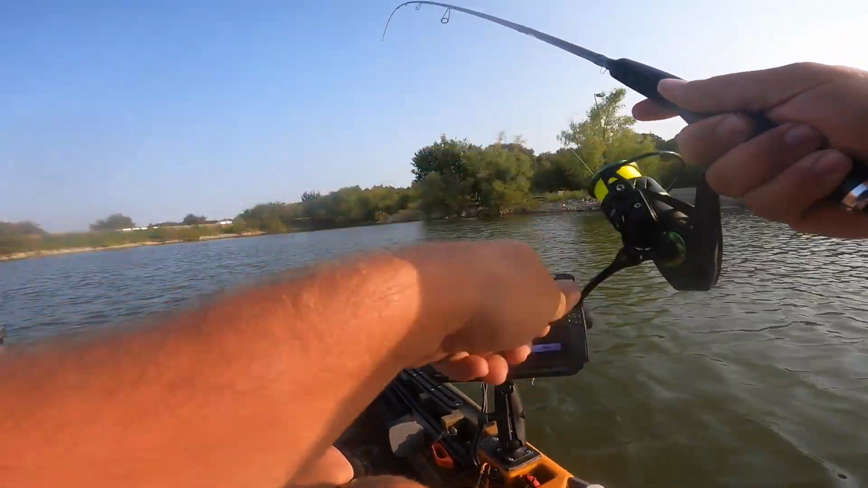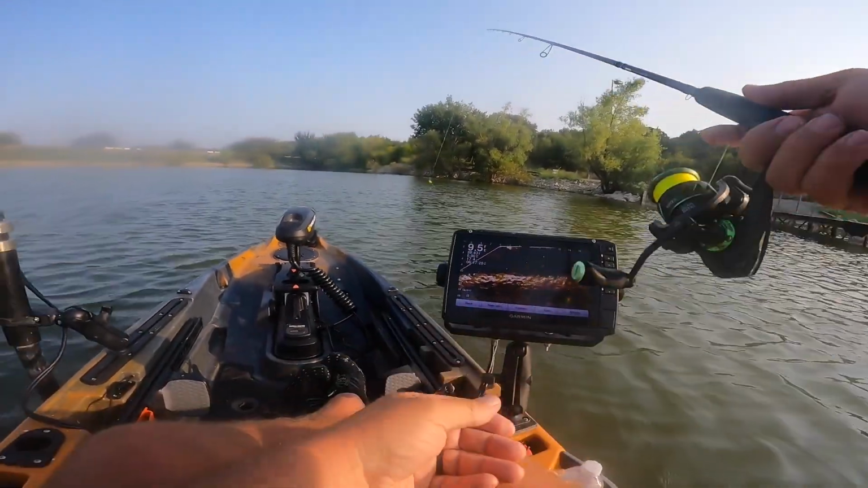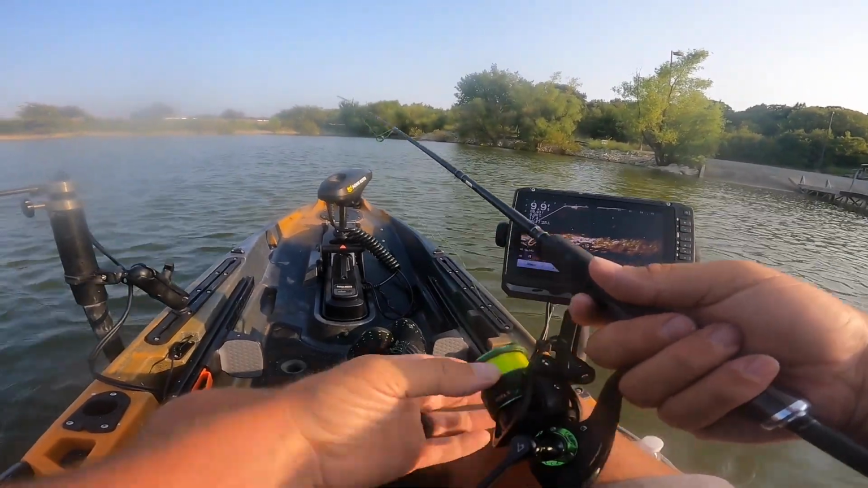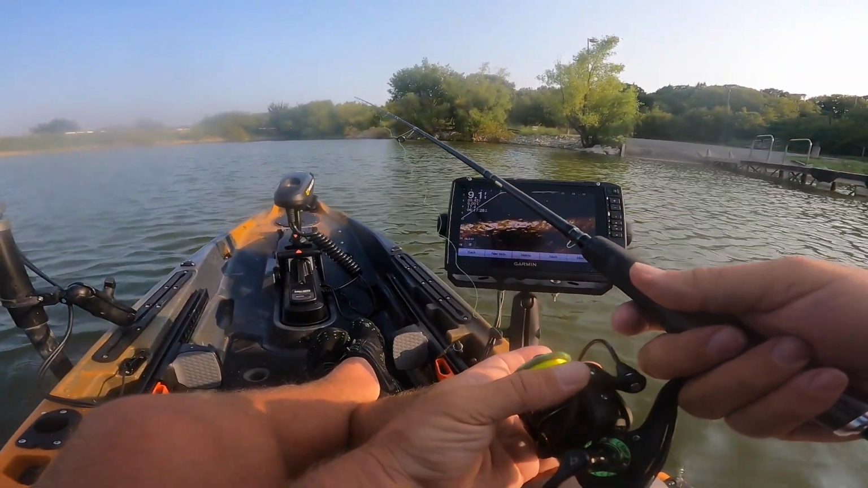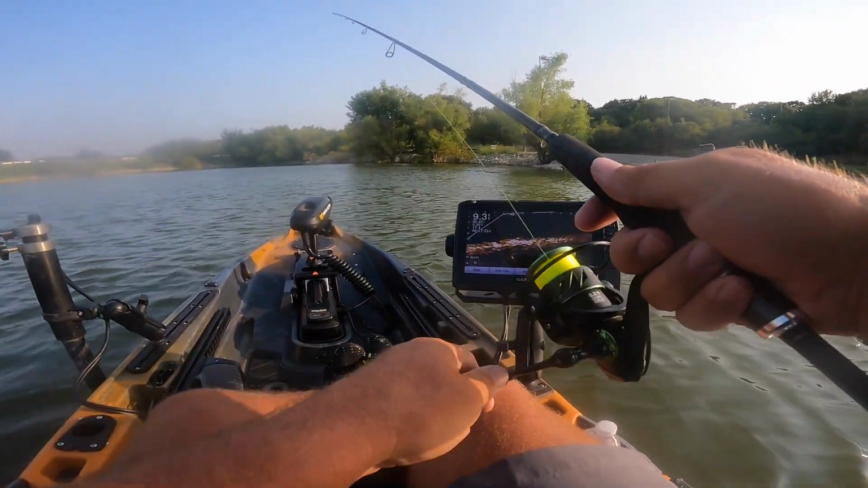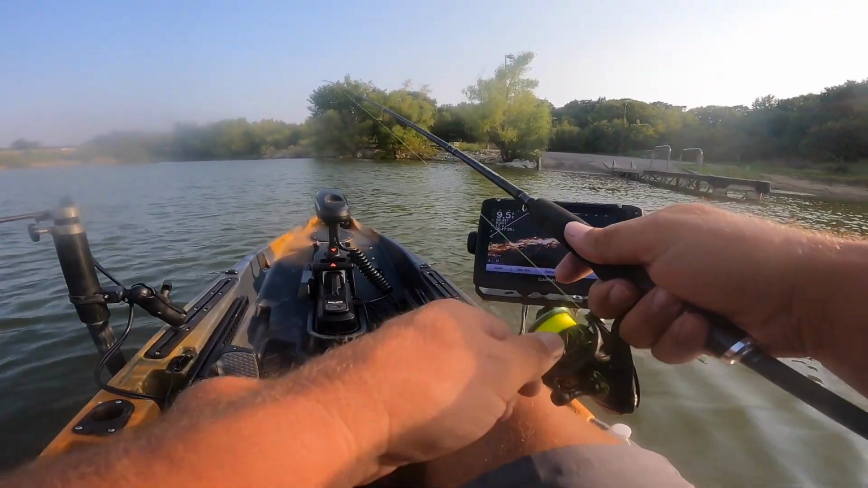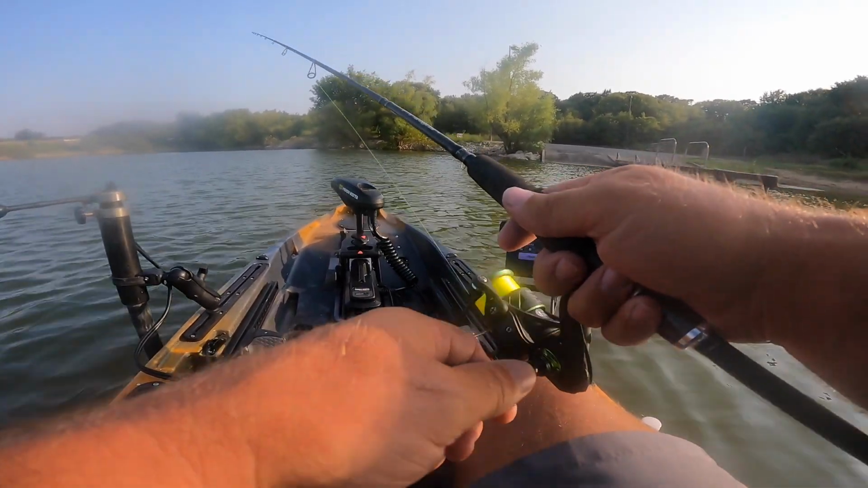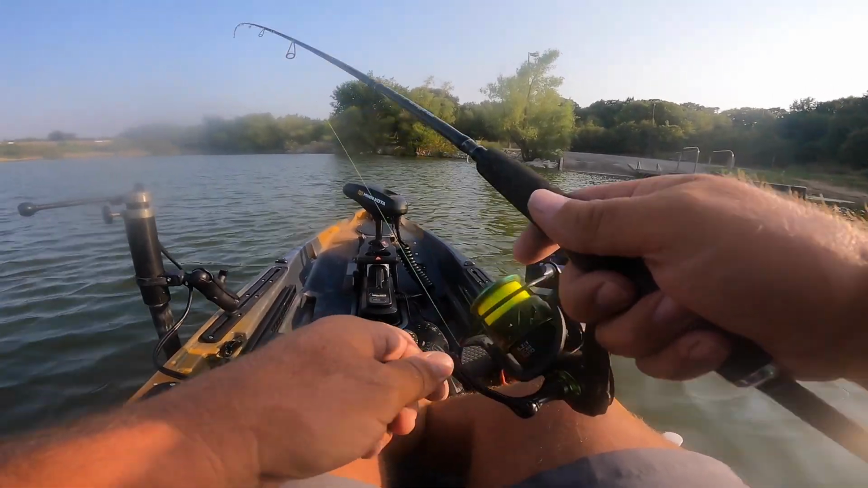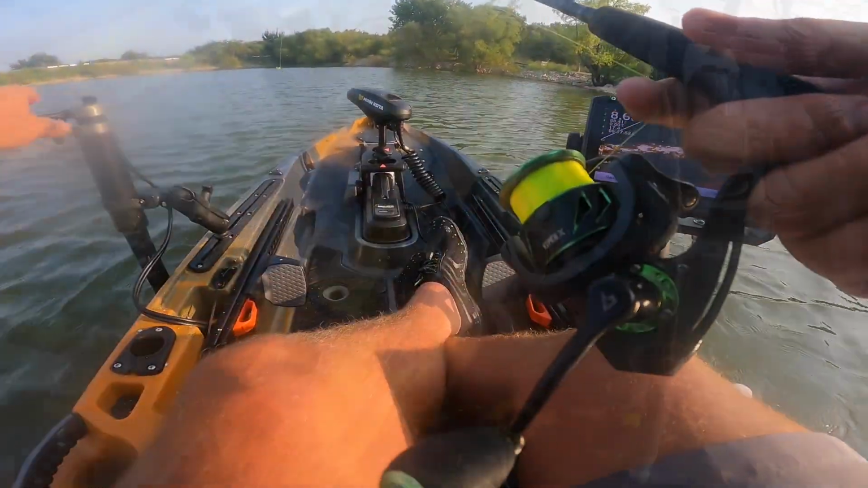Got another one. That's a whole bunch of black crappie. Right at the boat ramp, baby. Oh, y'all are terrible. Y'all got me. Oh, he's off. Ugh. Hate it when I lose one.